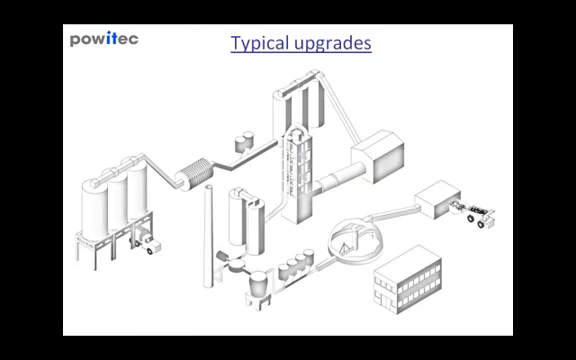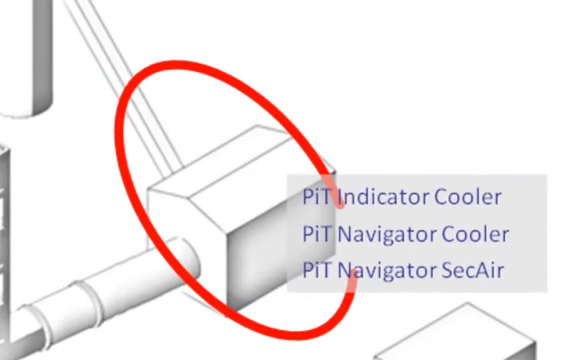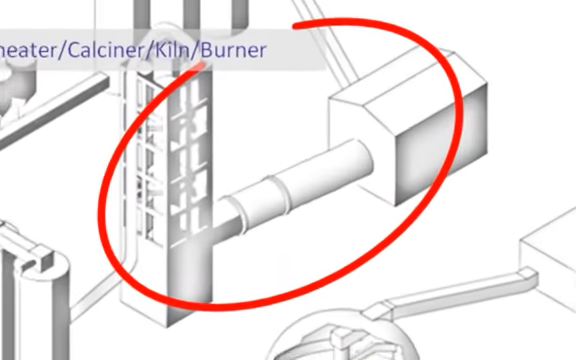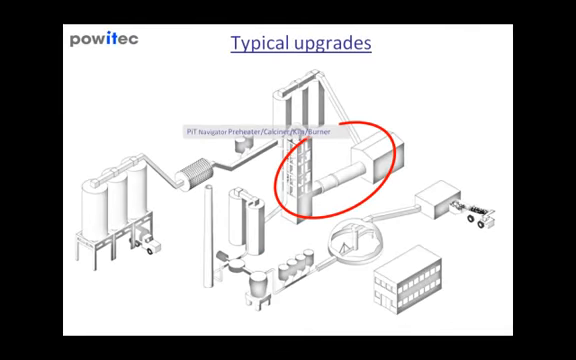The PIT indicator cooler shows snowman, filling degree and temperatures in the cooler. The PIT navigator cooler is for optimizing and stabilizing the cooling process and increases throughput. The PIT navigator sec air is especially focusing on the secondary air coming from the cooler and influencing the flame massively. The combination of burner and cooler control leads to a stabilized sintering process of 25%. The PIT navigator for the whole sintering process is able to follow contradictory targets at the same time.